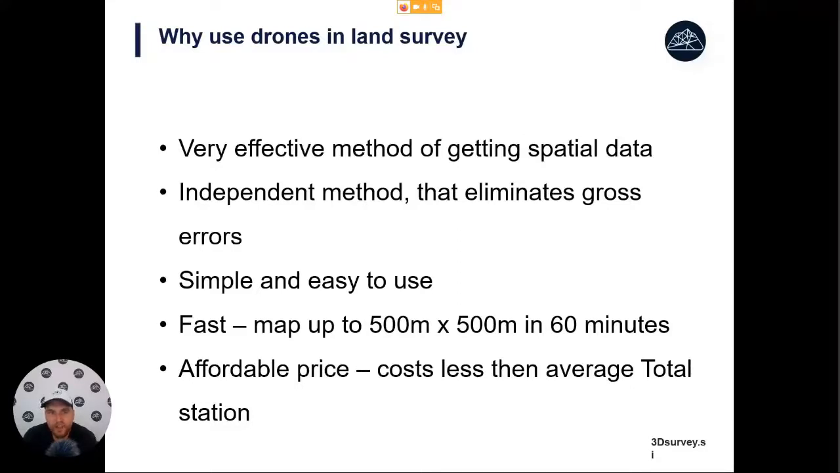And last but not least, this technology has quite an affordable price. You will see later, but the total cost of everything you need will be less than an average cost of a total station. A lot of this is helped by the fact that drones are now so popular, everyone is using them, and the best price performance drones will cost under $2,000.